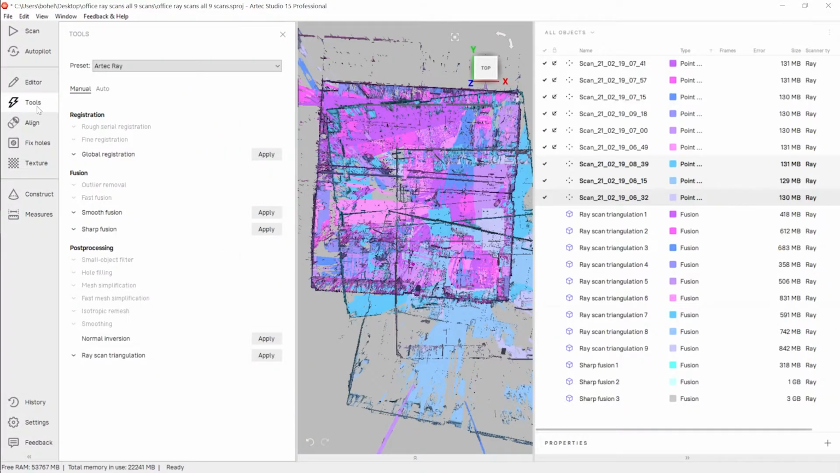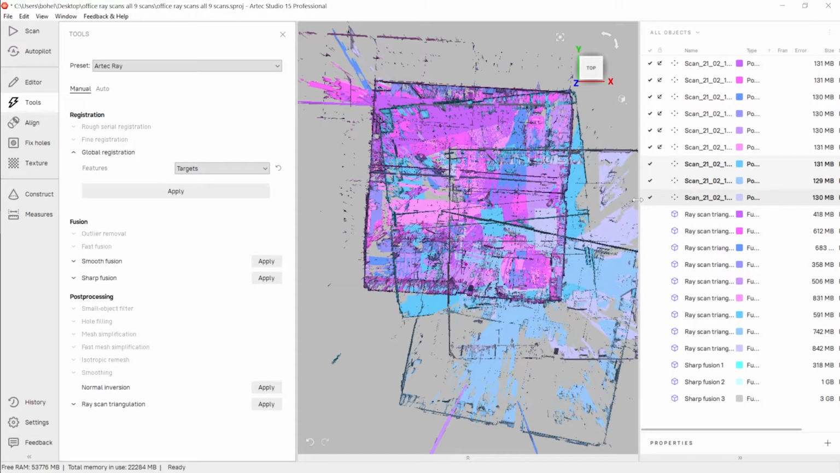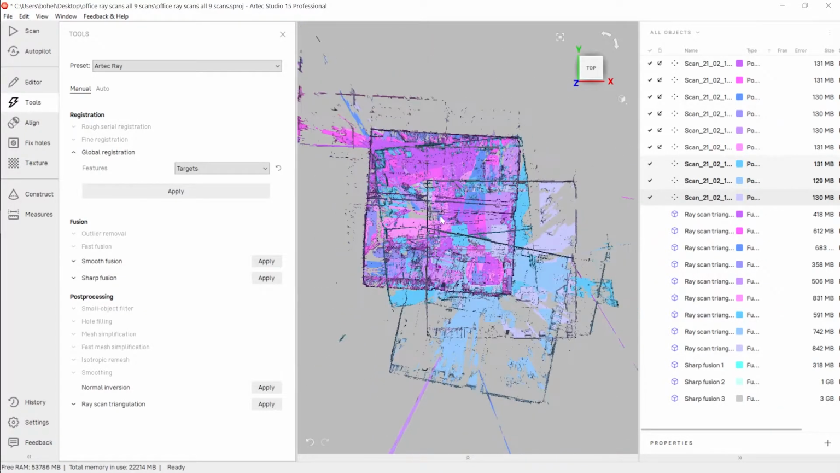To register those, we'll just go into Tools, Global Registration. In this case, make sure the preset is set to Artec Ray. And then targets is all we want to use. We had plenty of targets, about 15 of these checkerboard targets evenly spaced throughout the office. I'll show you in one of the scans in just a second.